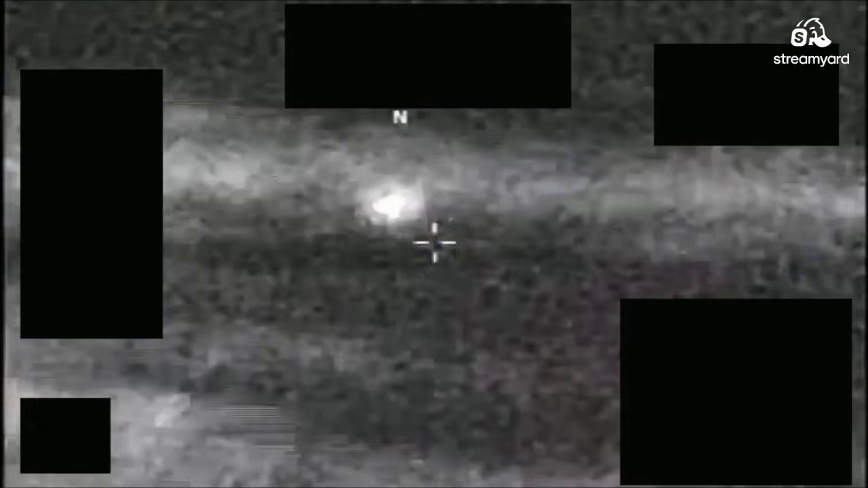Can't really tell if the operator tried to assist with the track by pushing up on the force transducer, but you can see the tracker blinky blink as it loses tracking. Right there. See the little tracker? Blink, blink. Where's my object? It's gone. And then it's really gone.